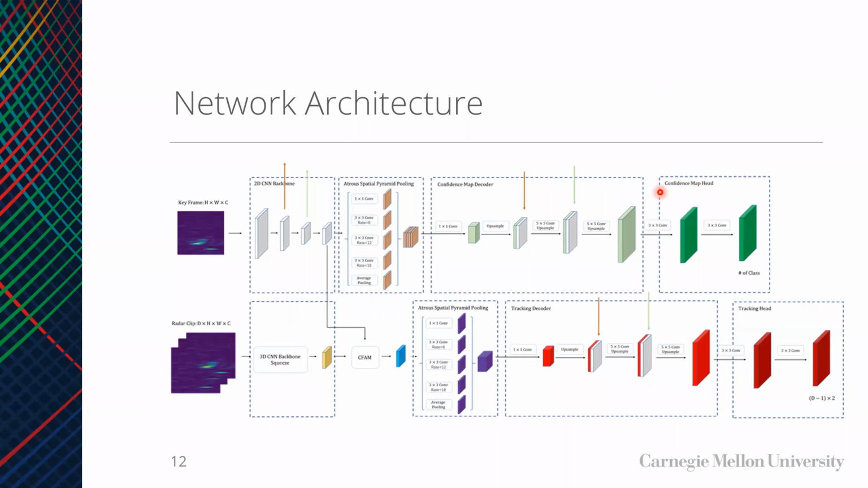The last feature is fed directly into the ASPP module, where parallel atrous convolution layers with different rates capture multi-scale information. The resulting features from ASPP are then concatenated and passed to the corresponding decoder and header to get the detection confidence map.